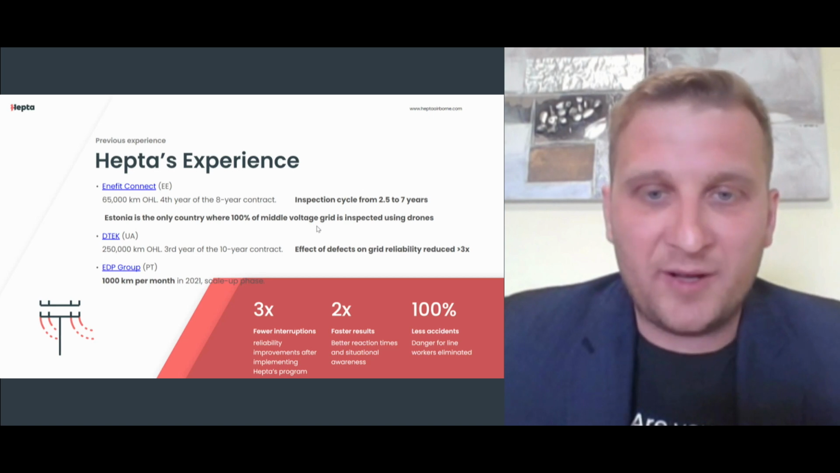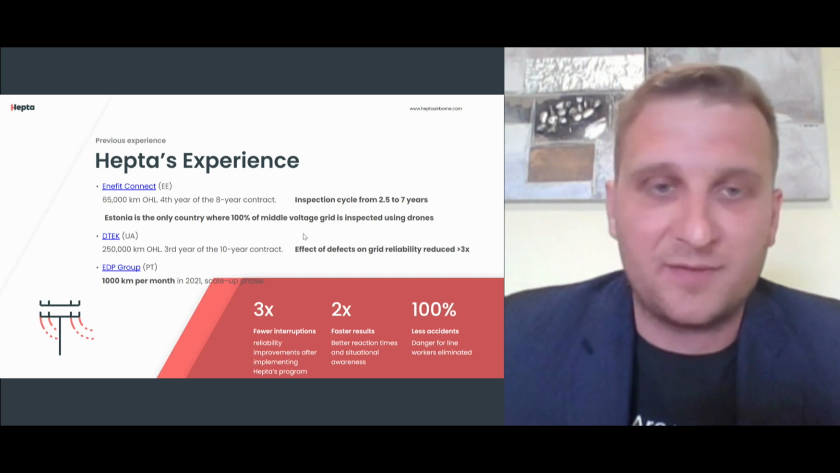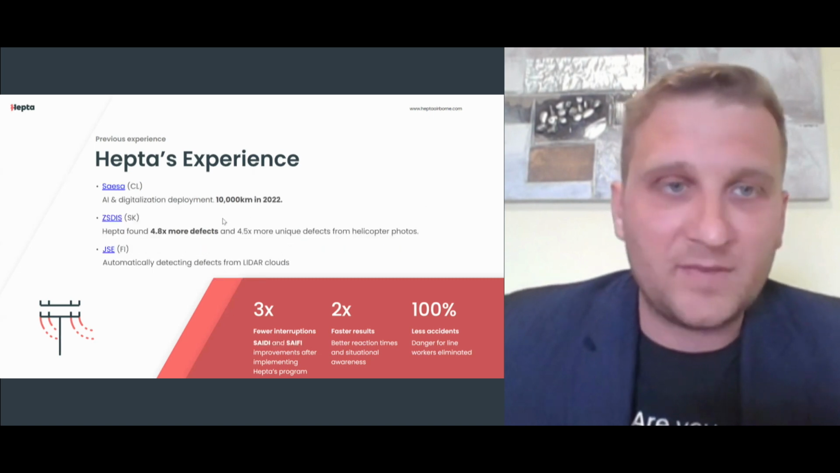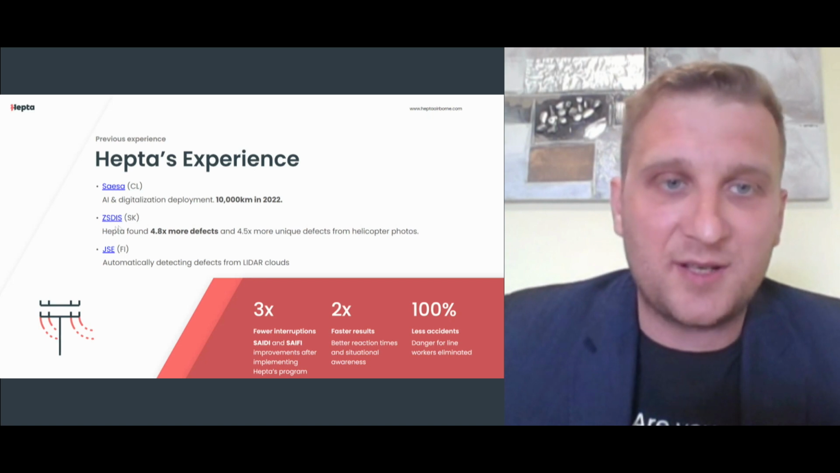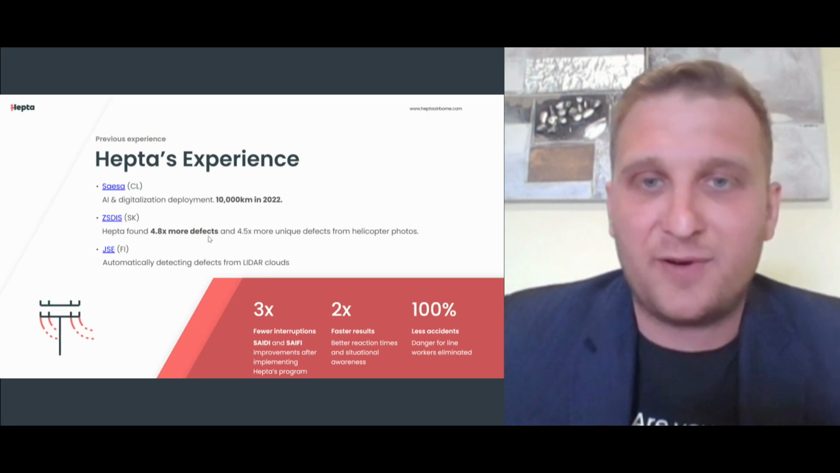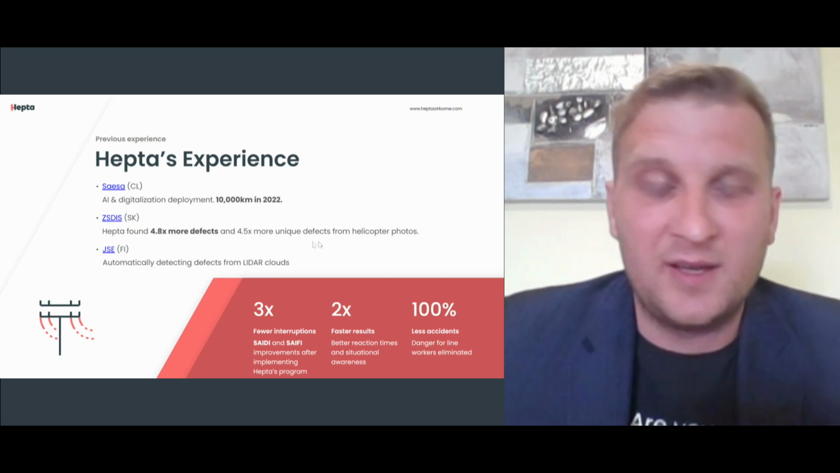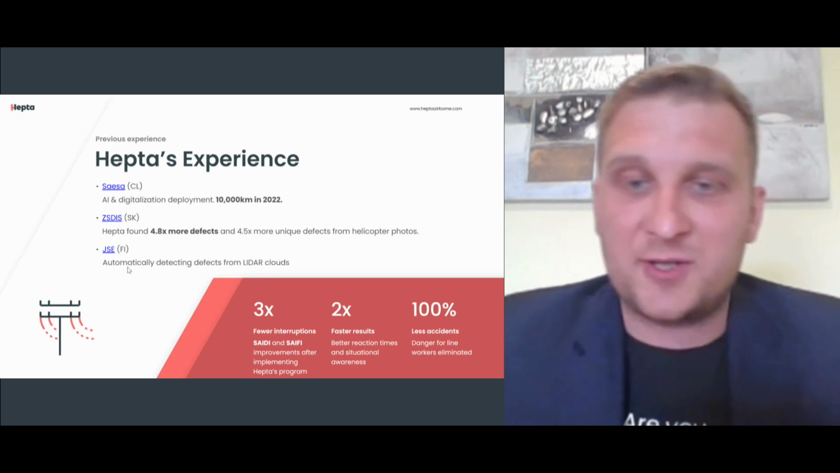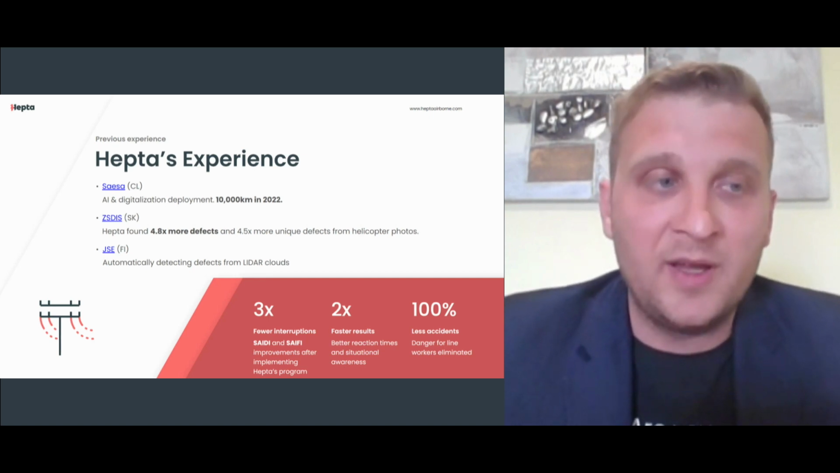And what we provide is 3 times less interruptions, 2 times faster results, and 100% less accidents, because if the worker does not need to walk under the line, then we can eliminate the risk. Also in Chile, we're implementing AI and digitization. In Slovakia, we have found 4.5 times more defects than the helicopter has found. And in Finland, actually, we did a quite interesting LiDAR project using also YellowScan software.